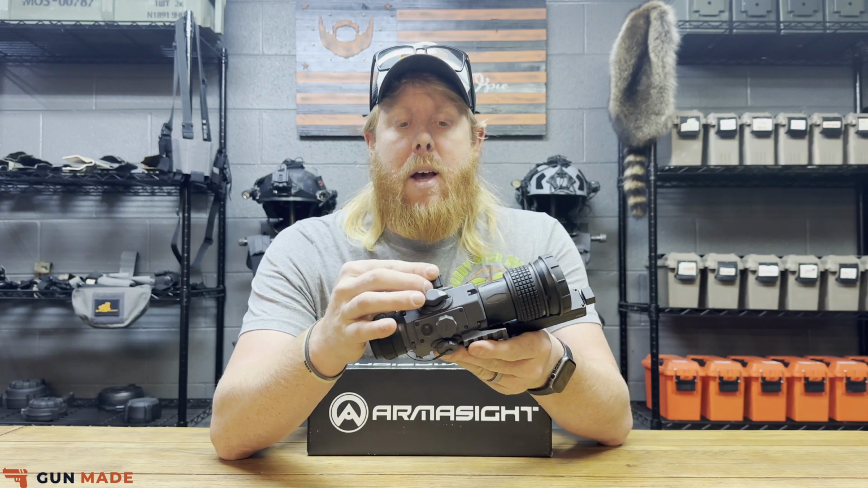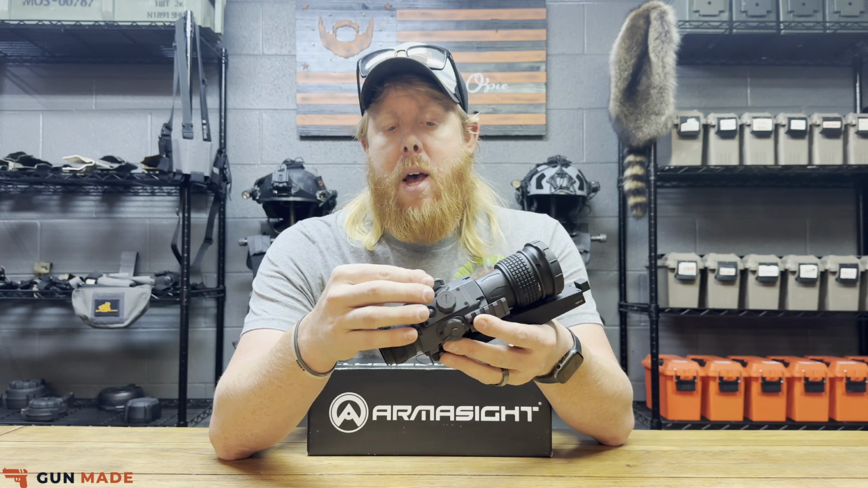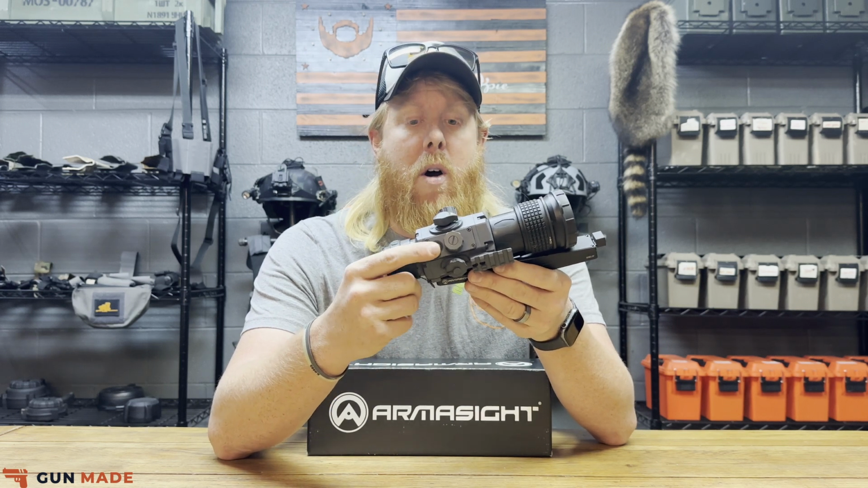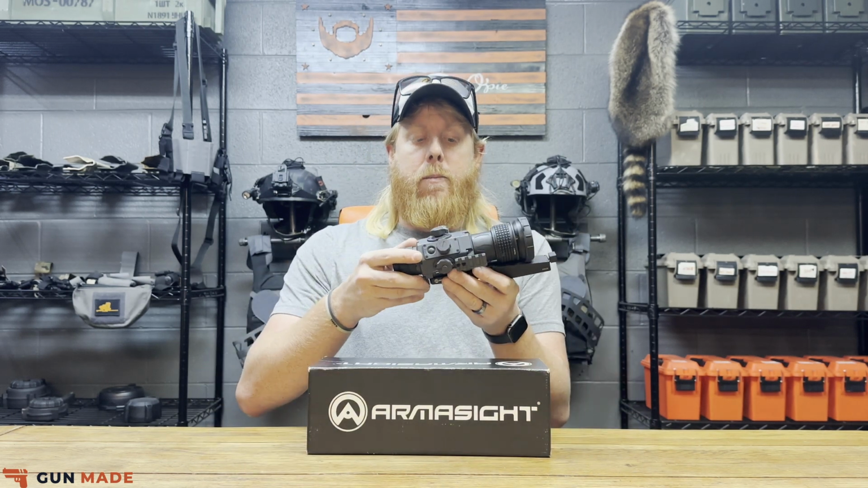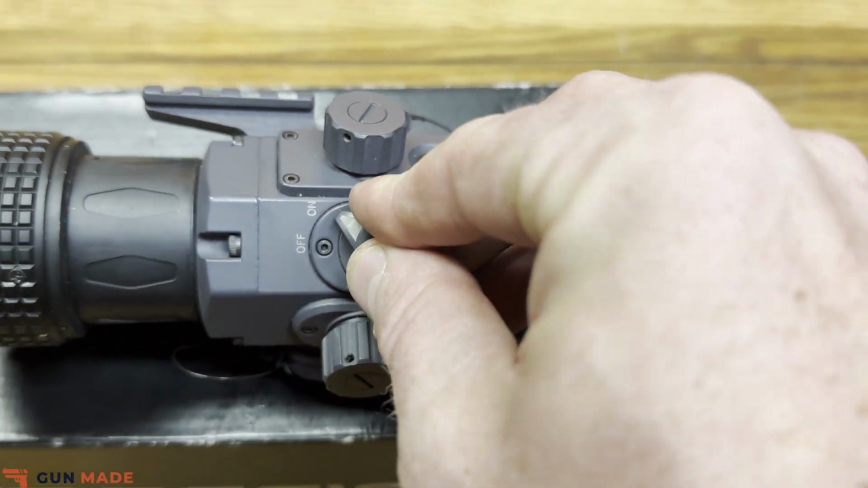You have the turret here. This is the one that controls the majority of your settings. You have the on-off switch, and you have the right side turret over here. Right behind that, you do have your record on and off button. Very easy to push button, very durable, and will turn on and off pretty much every time you touch it. The turnstile on and off, guys, simply push it in and turn it to the right.